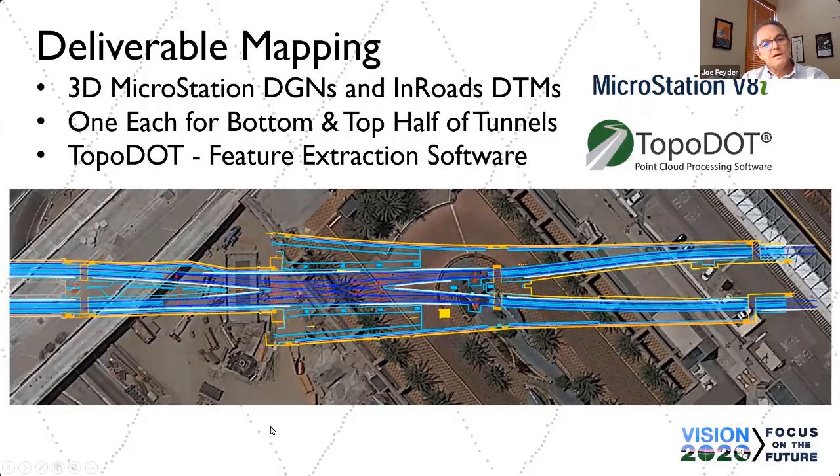The deliverables were 3D MicroStation files and InRoads DTMs. Again, we used TopoDOT to extract the features that were requested. We generated a DGN and a DTM, two for the one on the bottom half of the tunnel, one on the top half, not knowing how TY Lin was going to use the DGNs or the DTMs at their end. So we just basically gave them a top half and a bottom half.